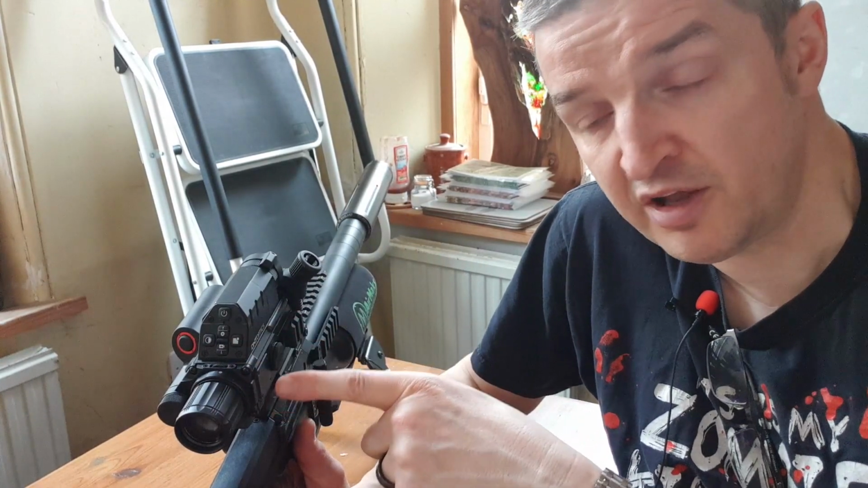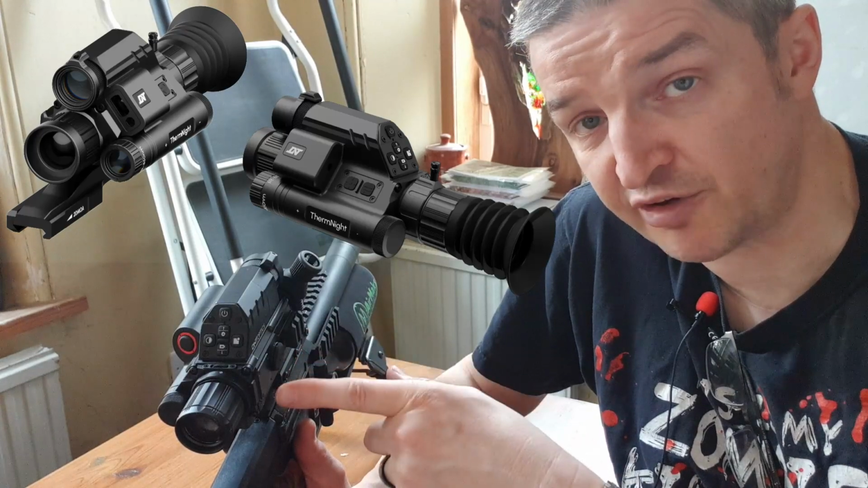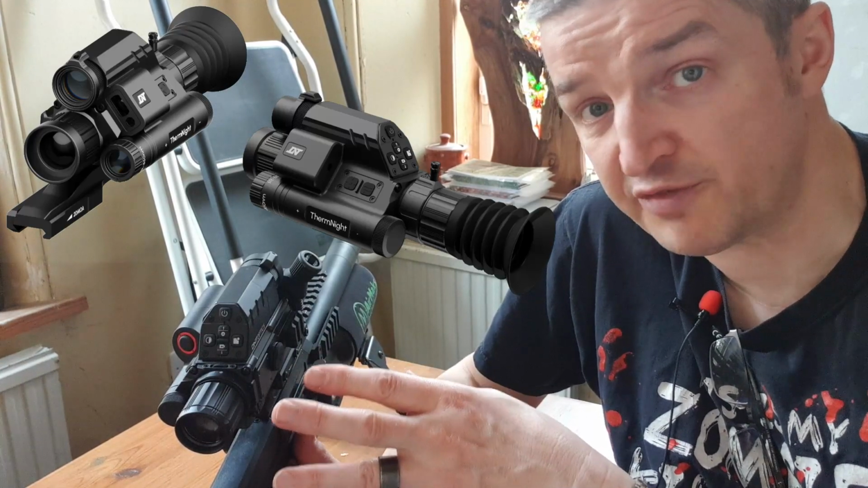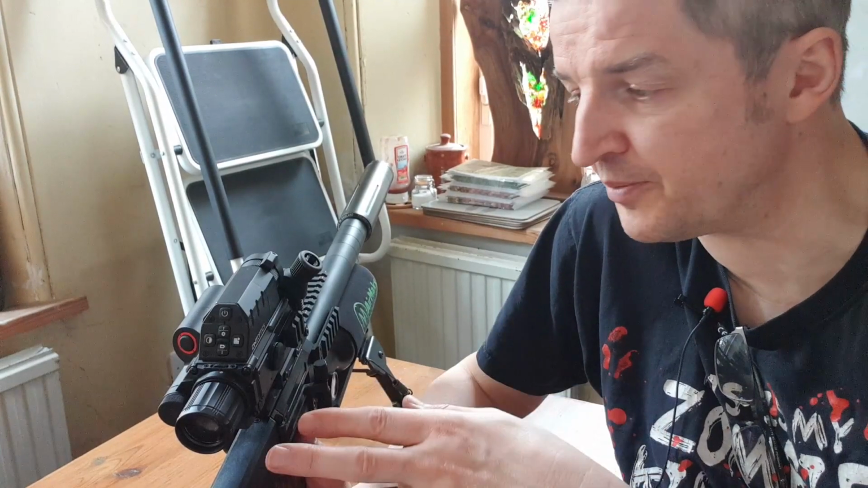And a quick heads up, the two higher spec models, the 335R and the 635R, they both have 64 gig of memory, so you can record for just over 7 hours with those two scopes. But more on that coming soon.